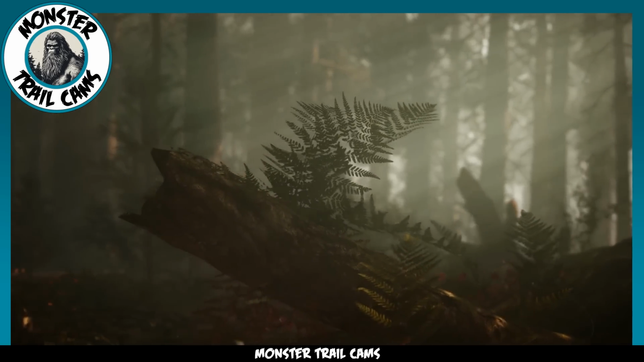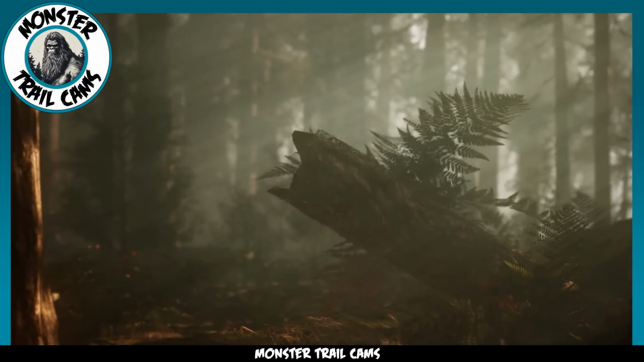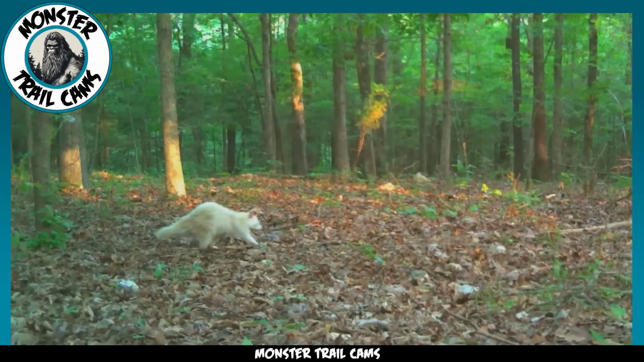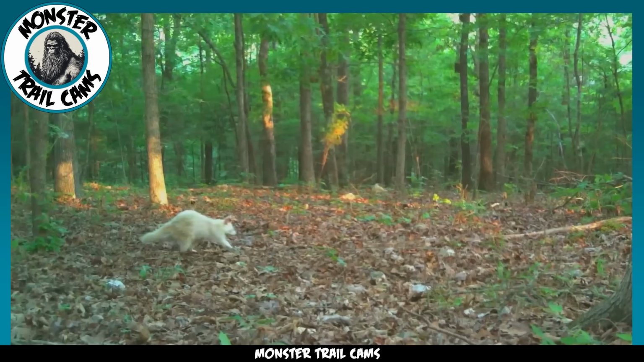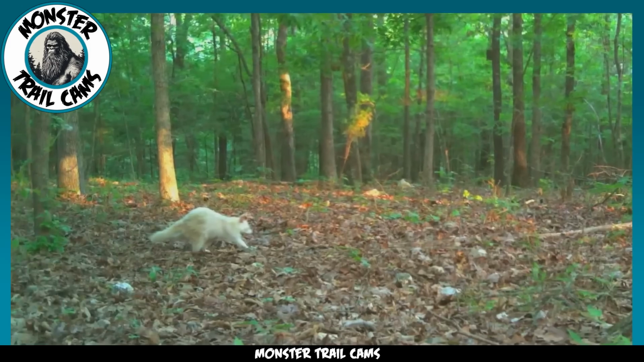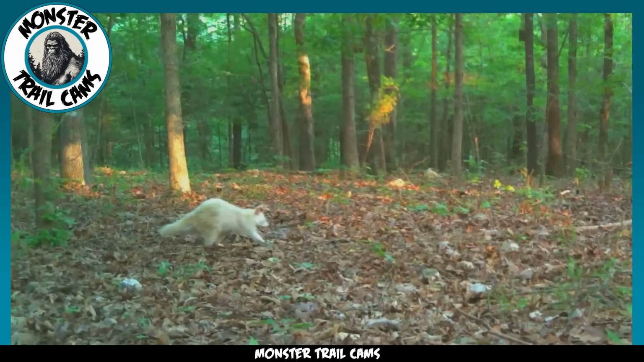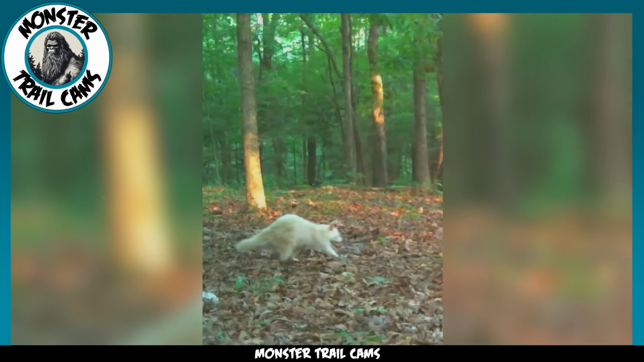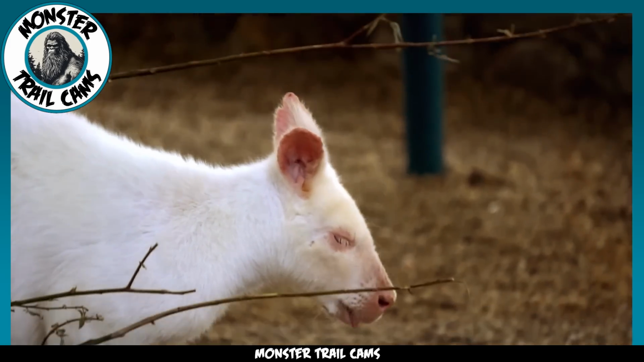On this channel, we feature all things strange, mysterious, and unexplained, whether they be of a paranormal nature or not. Take this trail cam image as an example. You are looking at a very rare albino raccoon. There is nothing strange or supernatural that gives this creature its ghostly white fur. It is merely a genetic mutation that affects the pigment in its skin and hair. Albinism isn't exactly a rare disorder, but it is extremely uncommon to see wild animals sporting the mutation. Why is this, you might ask? The answer is likely more simple than you thought.